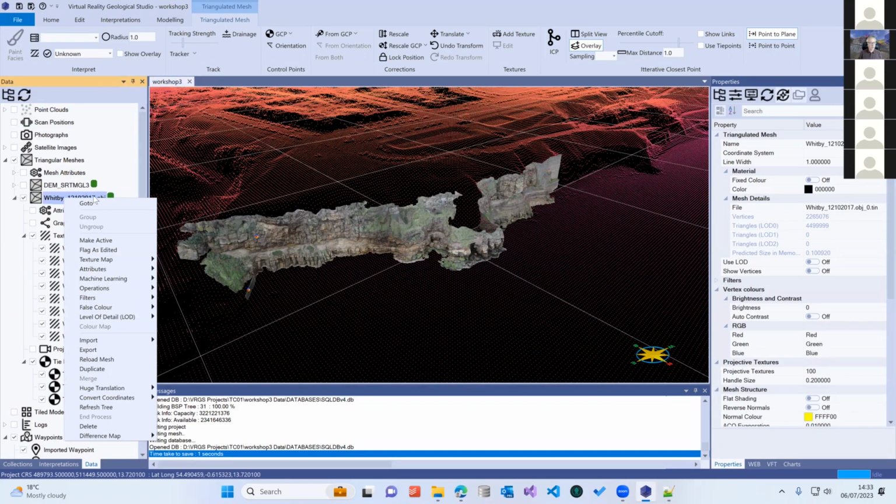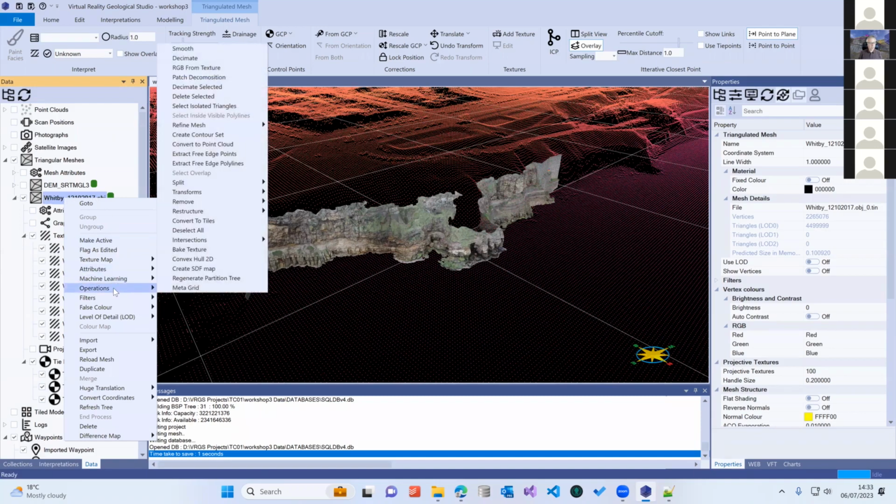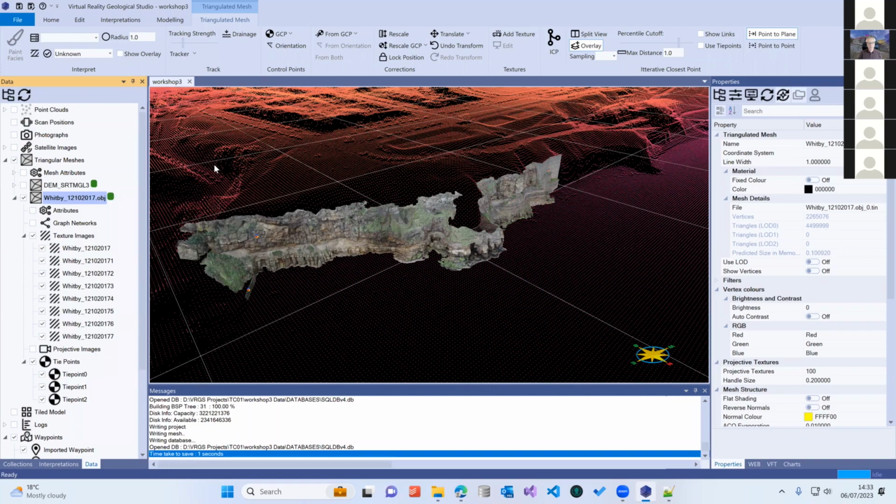We start off by going to our outcrop model, and in operations, we're going to do extract free edge polylines. And this will take a moment or two to run. What it's going to do is work out what the outside edge of the model is and create a polyline that maps just around the outside of the outcrop data set.